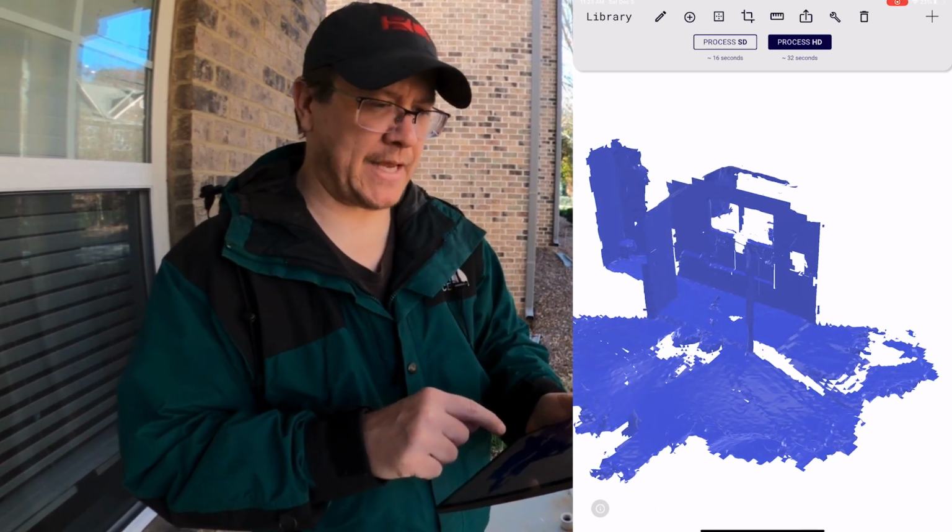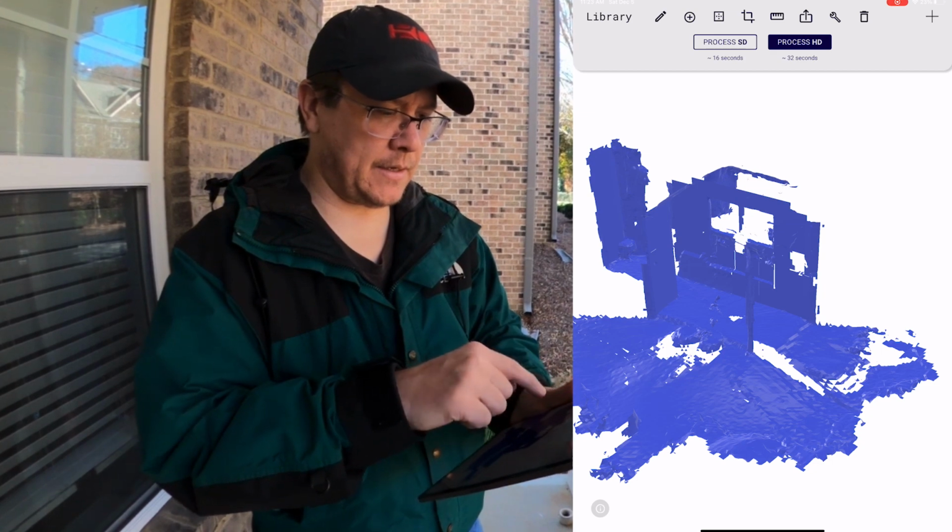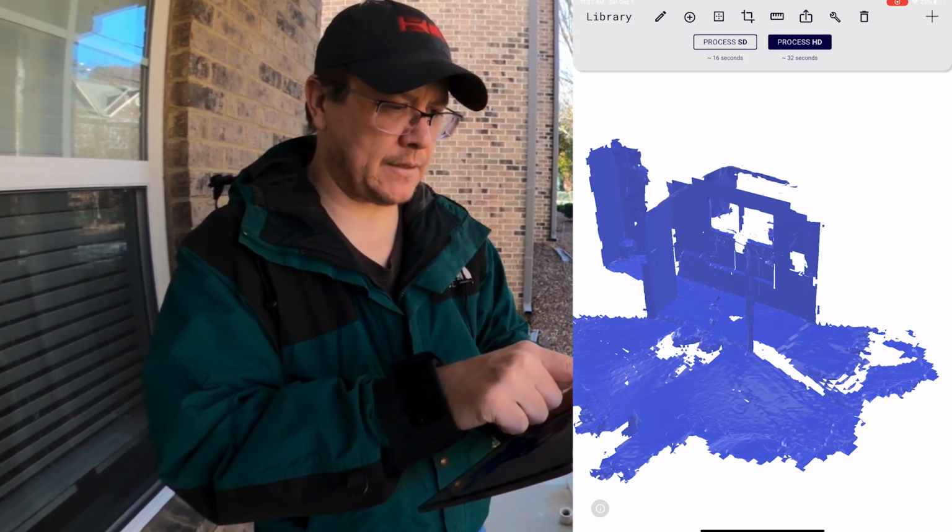So I'm going to actually add to the scan before I do any processing.